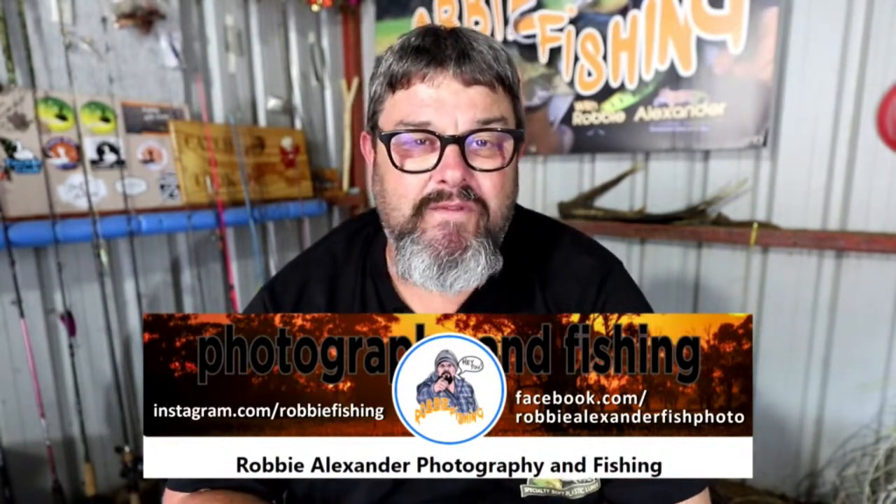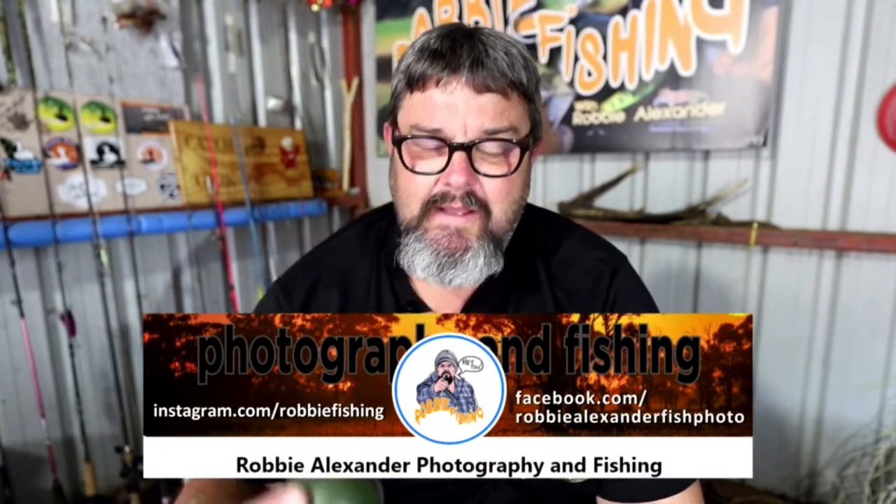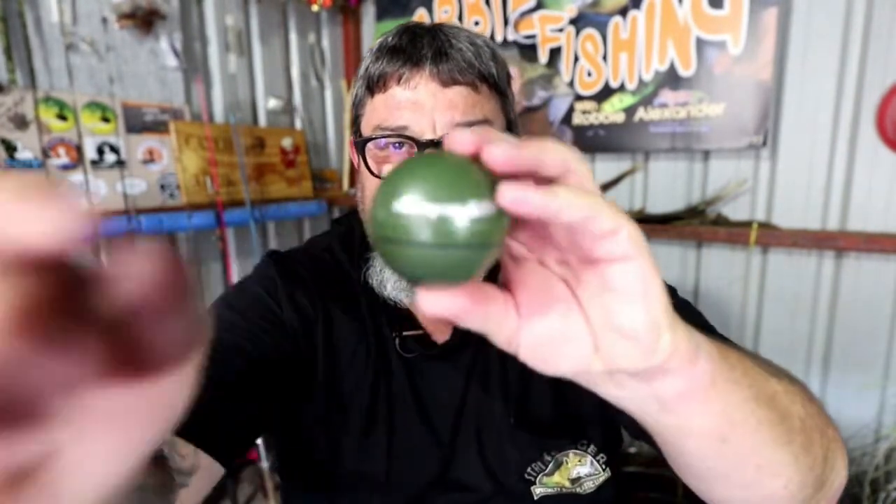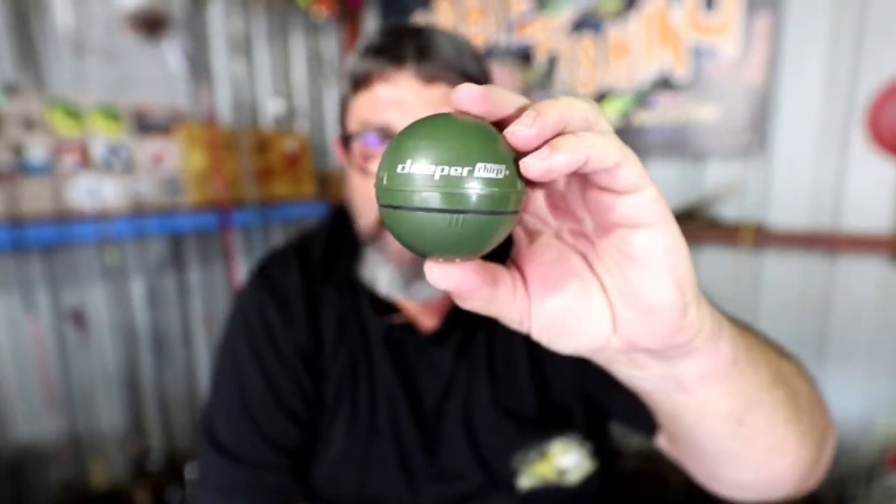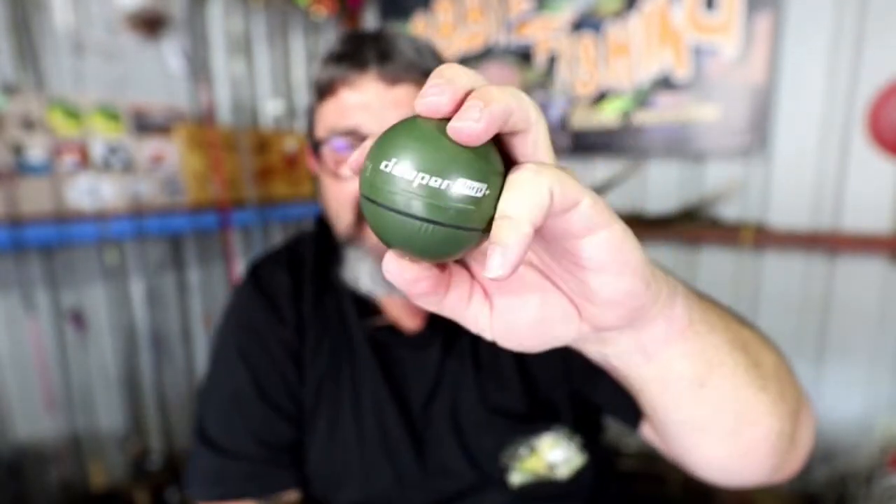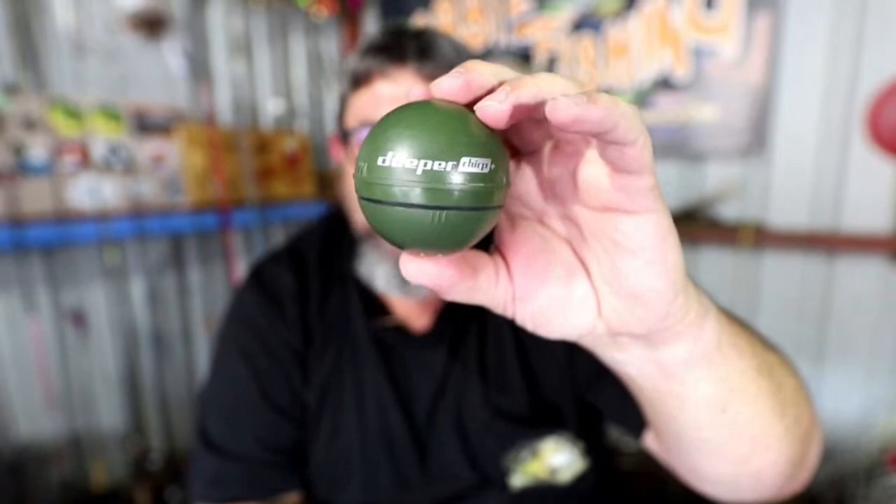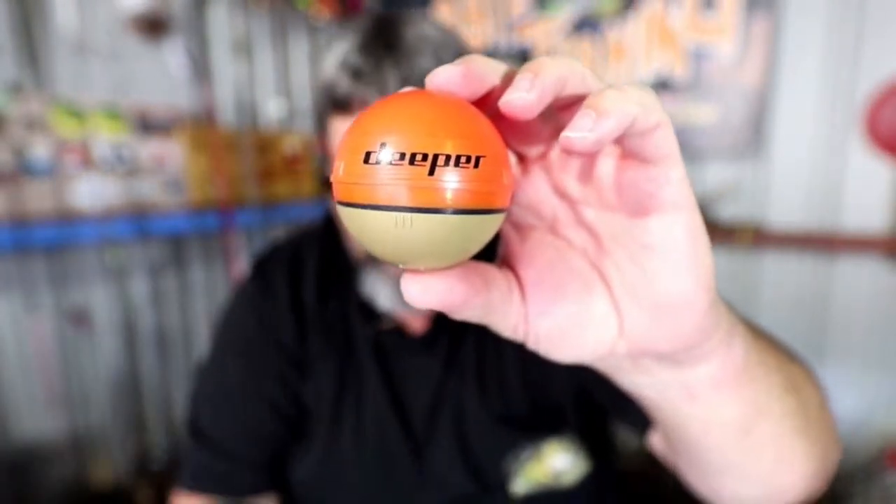In saying that, there are a few technical gadgets that I like, and the one that I like the most would have to be this fish finder from Deeper. This is the Deeper Chirp Plus fish finder. Deeper are a company based in Lithuania that make these small little hand grenade coloured and sized castable fish finders. They have a range of them tailored to your specific budget. This one here is the top of their line model. That is the Deeper Chirp Plus 2, and that is about $450.